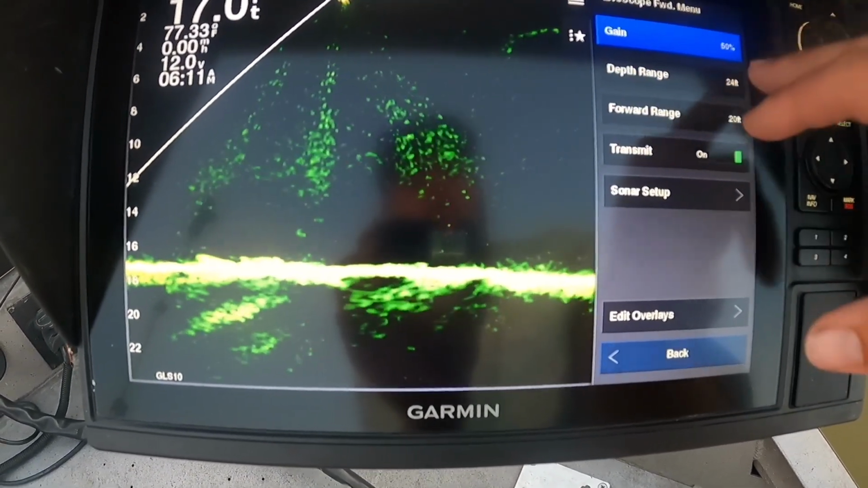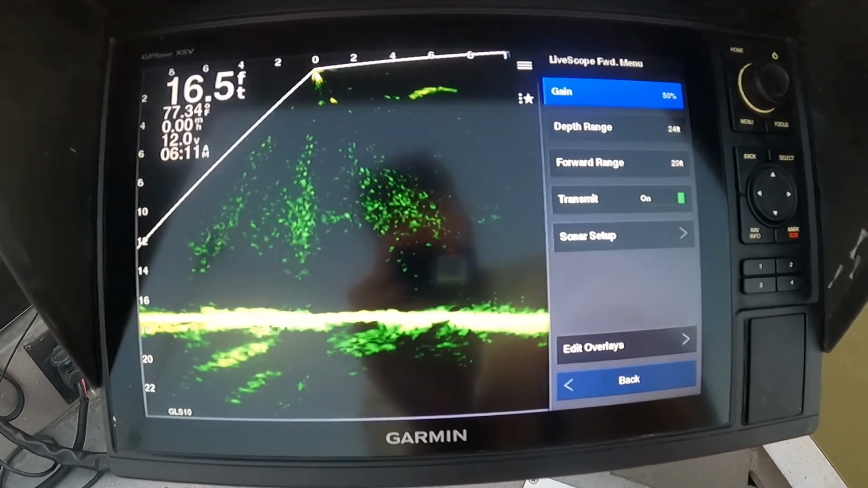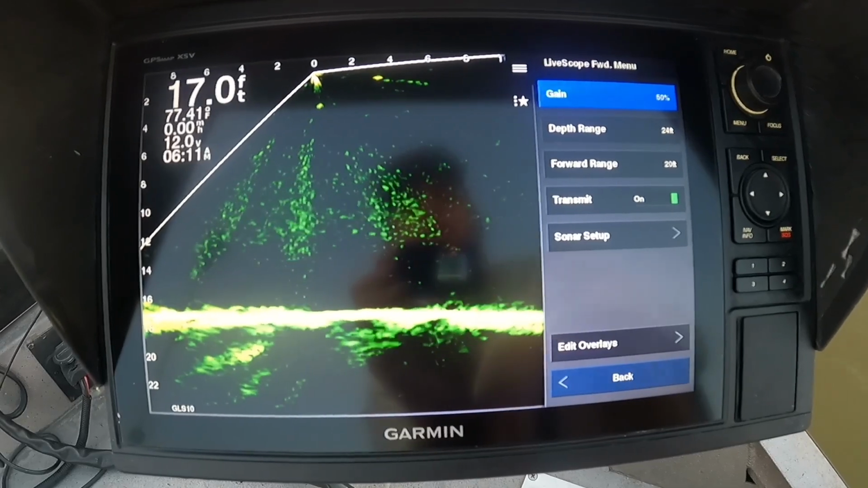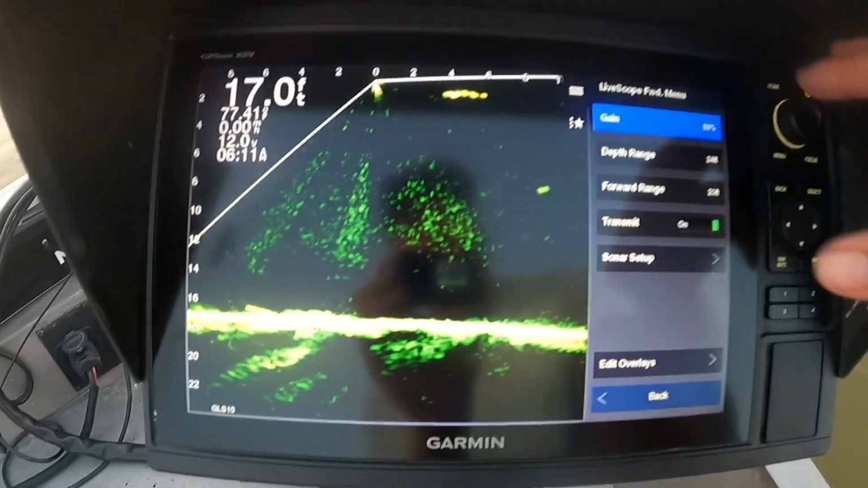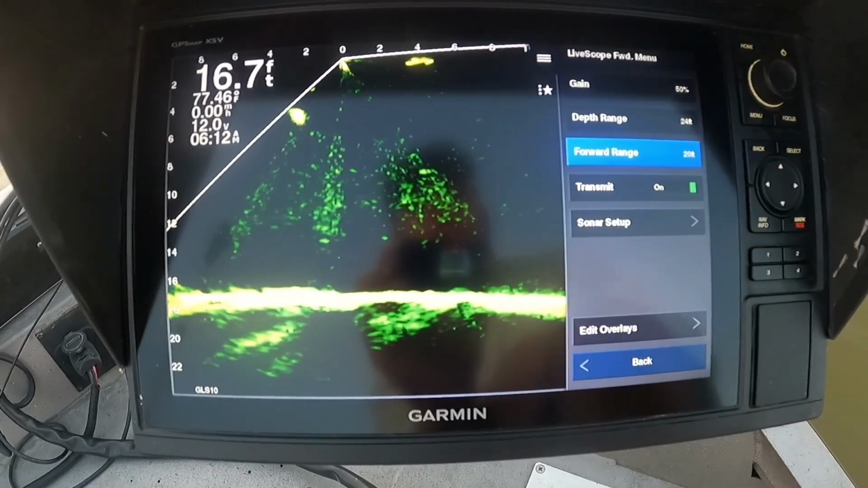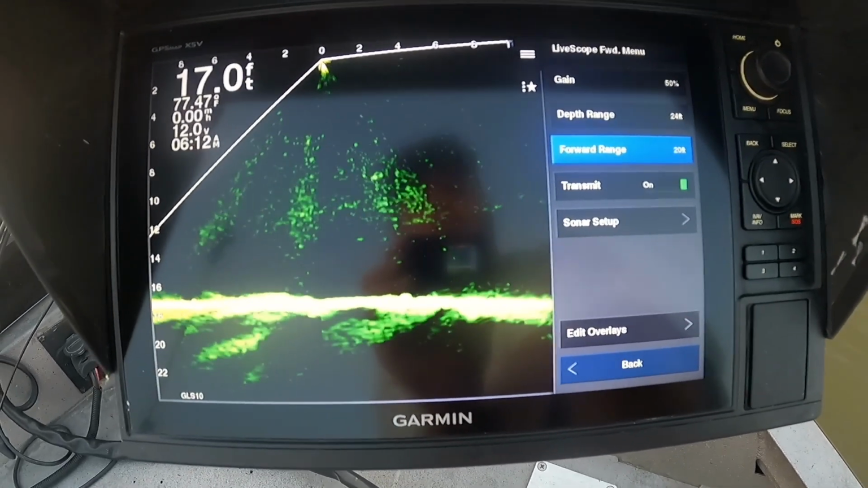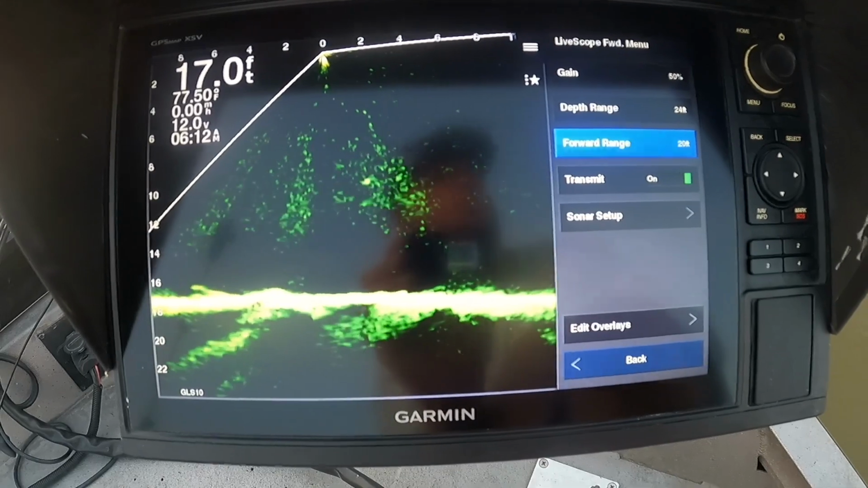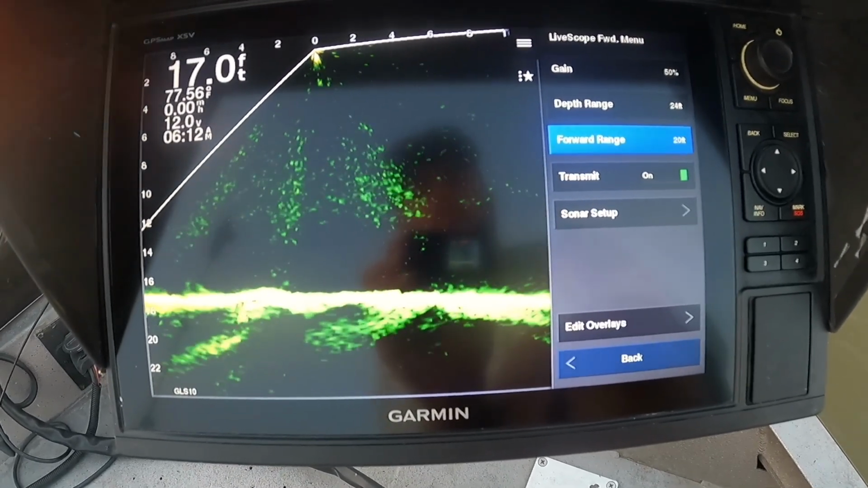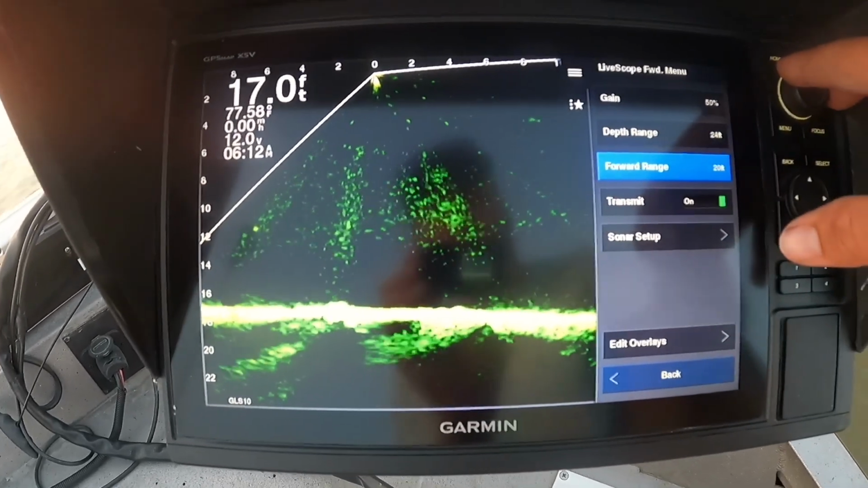My gain, in Truman, I normally run from 45 to like 55, nothing over 55. With the rest of these settings, forward range, it's always on 20 foot. I know a lot of guys run 30, but I started out running on 20 so long I can't gauge the size of fish as good. That's where I feel most comfortable.